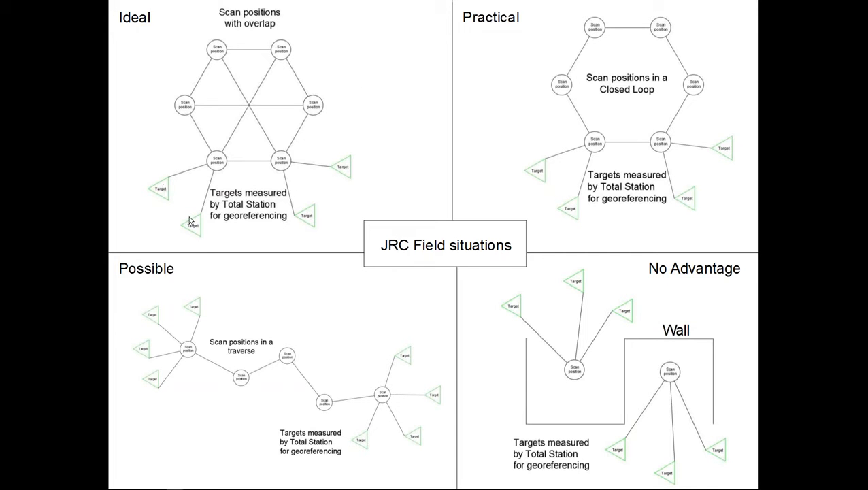Of course, you might still use targets in order to georeference. That's what the small green triangles are in this situation. As you can see, I just placed 4. 3 are enough, but 4, let's say, is a minimum just to be certain that everything is going okay. The second approach will be a practical one in which the scans are in a closed loop.